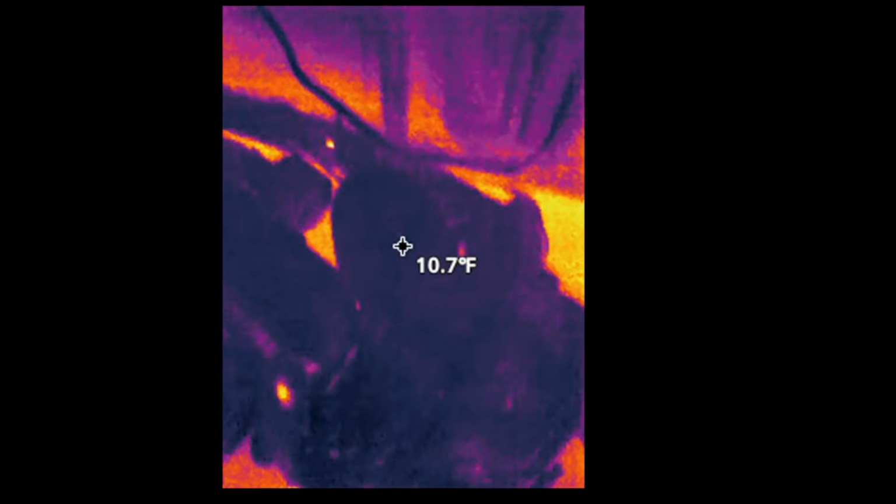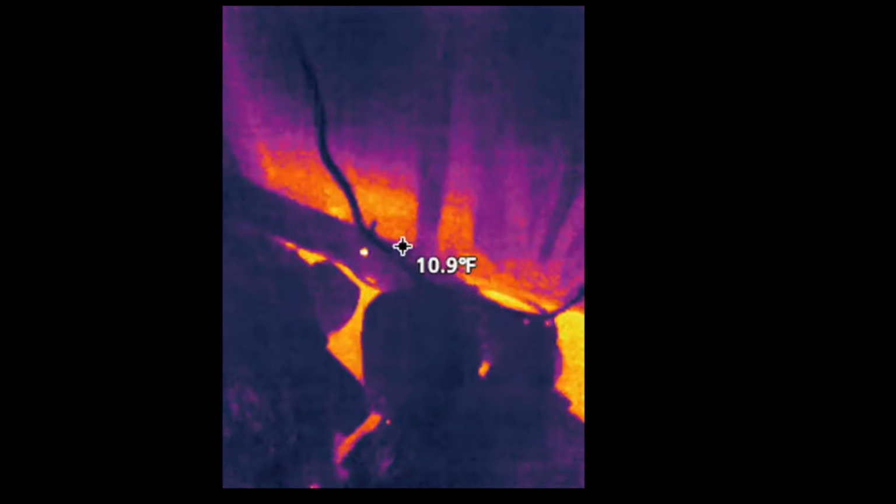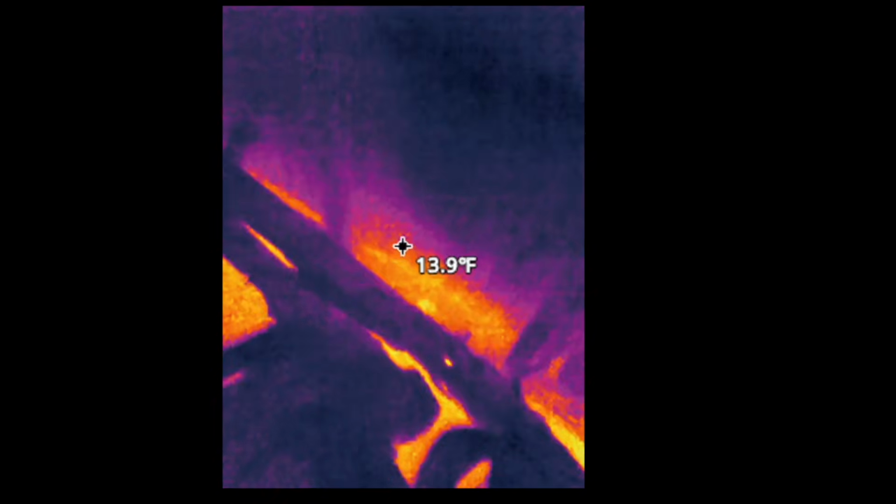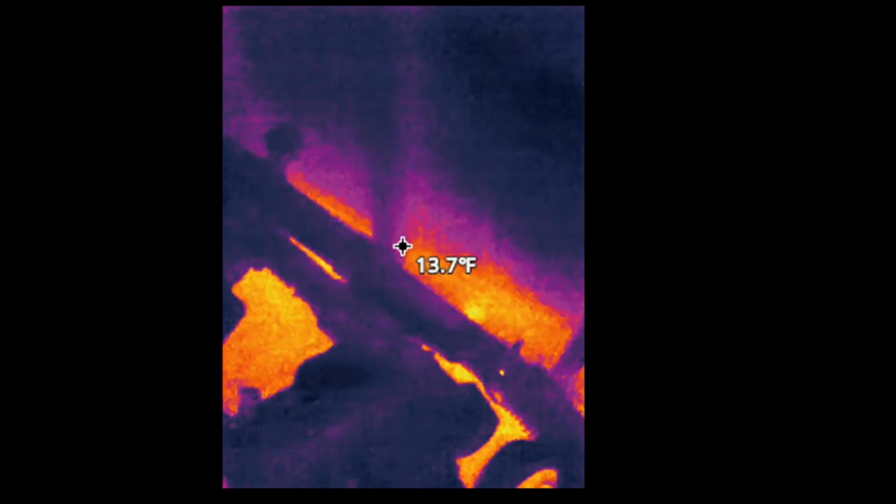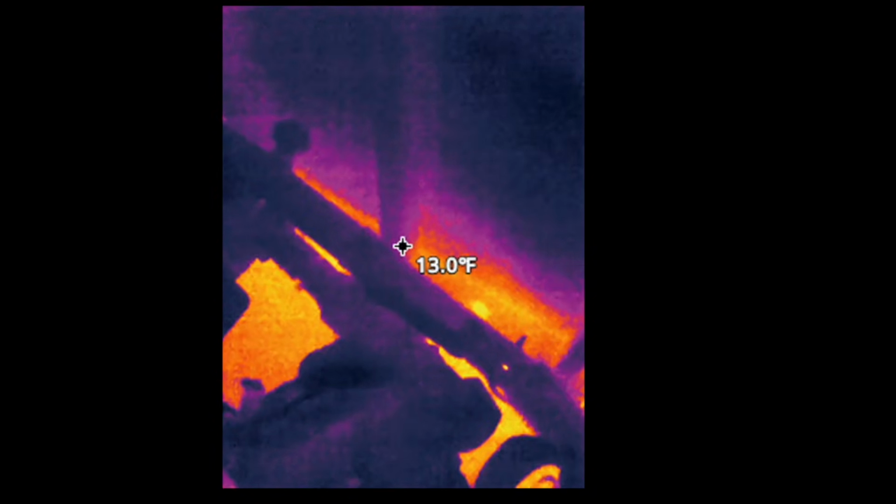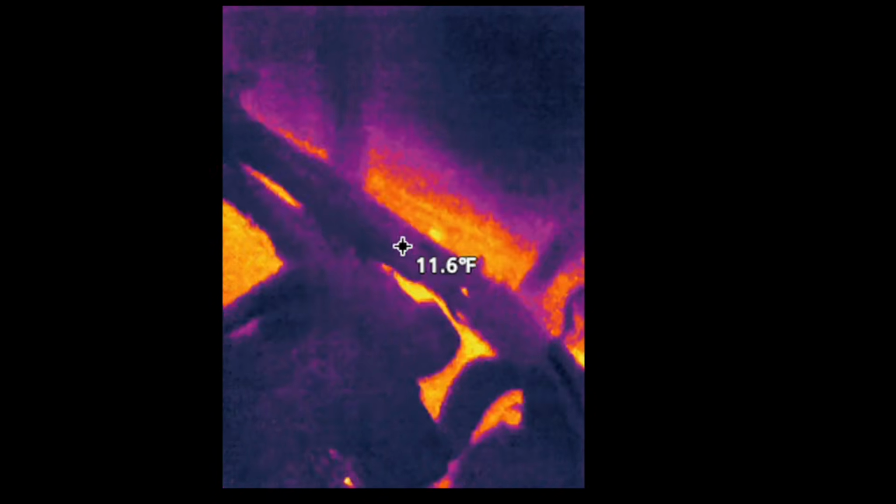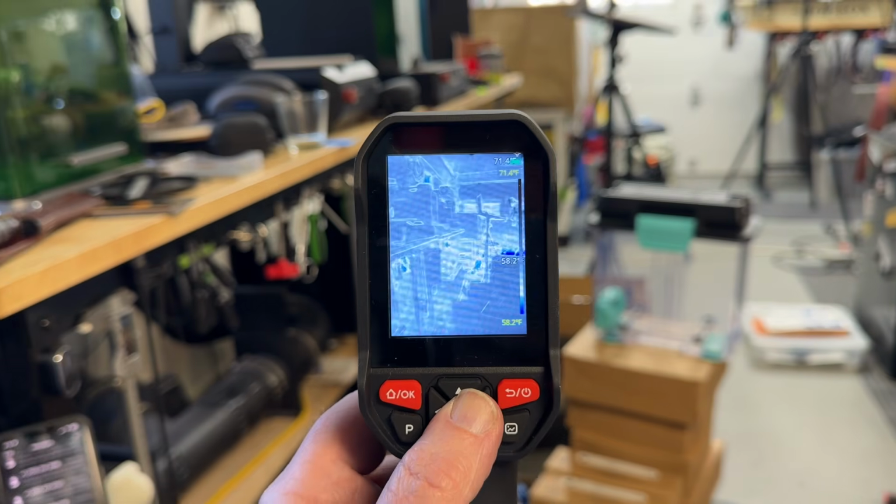And then I noticed, see that bright little dot in the tube? Well, that is a mouse. In fact, it wasn't one mouse. It was about 4 of them living in there, but that one was showing up really bright. You can actually see a little one below that. So it's a really neat tool.